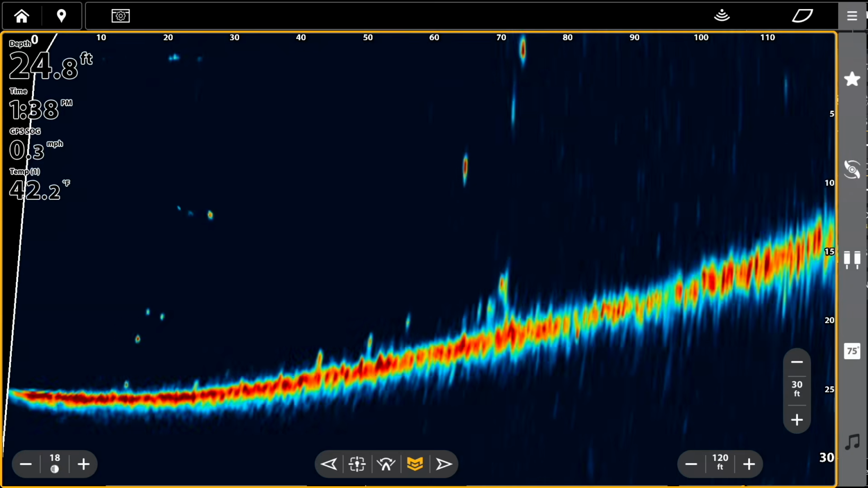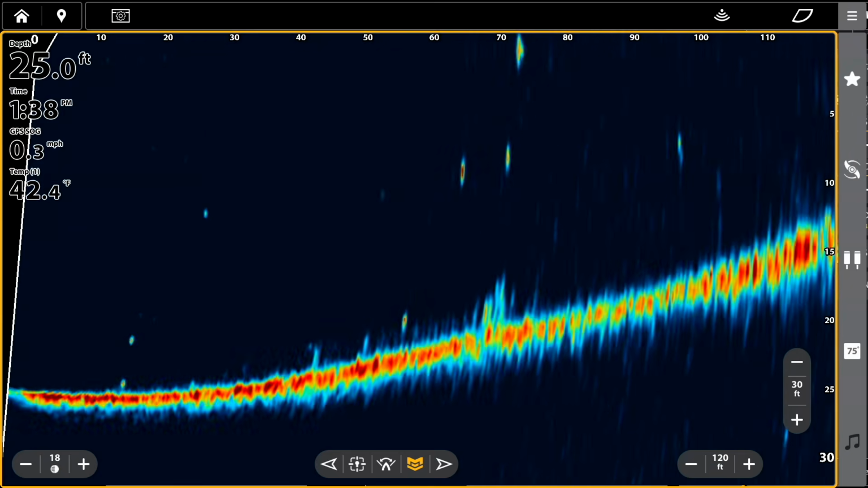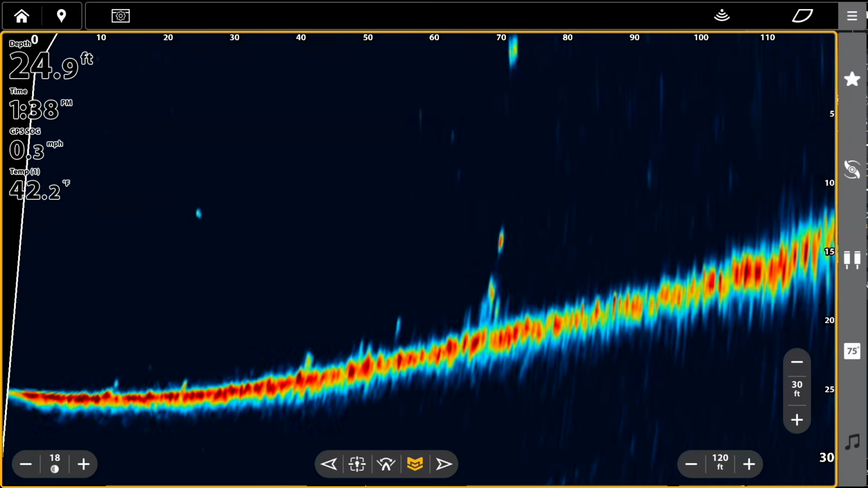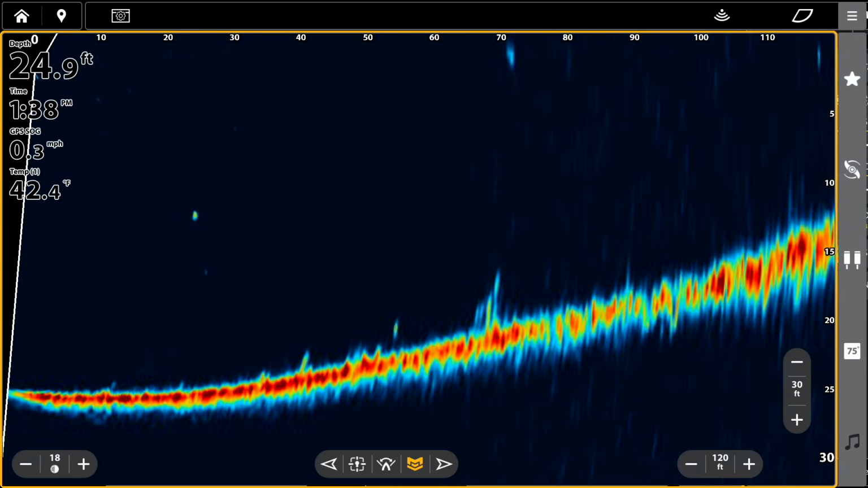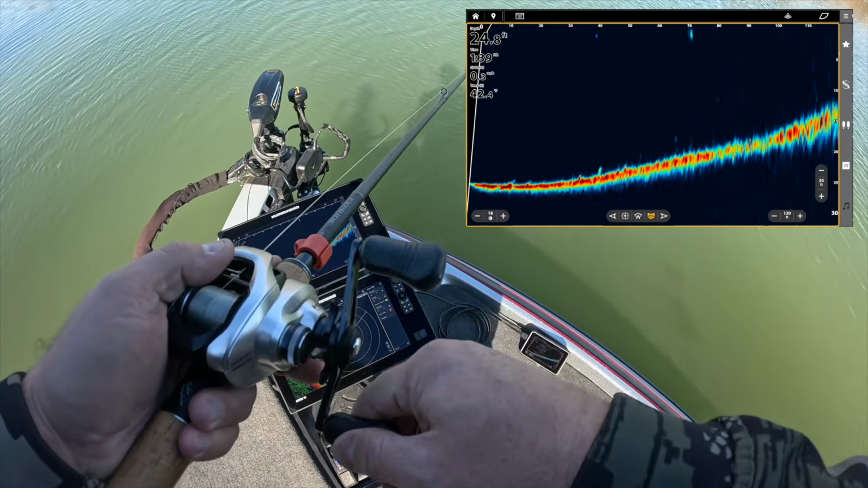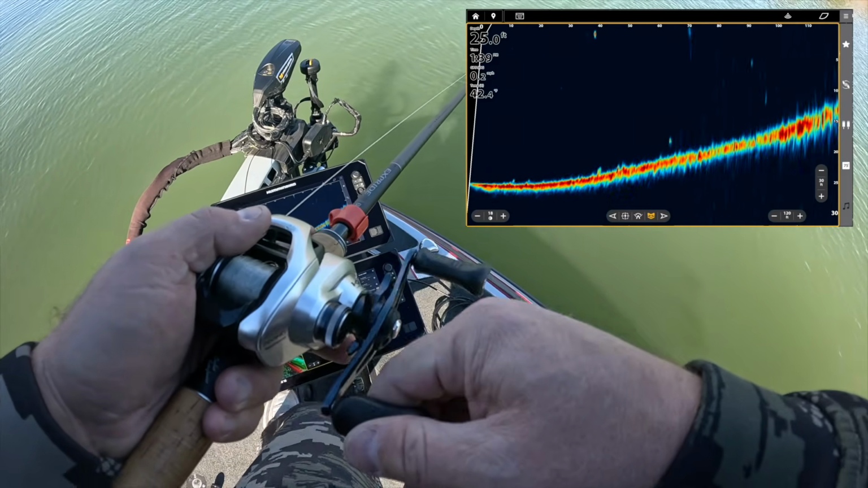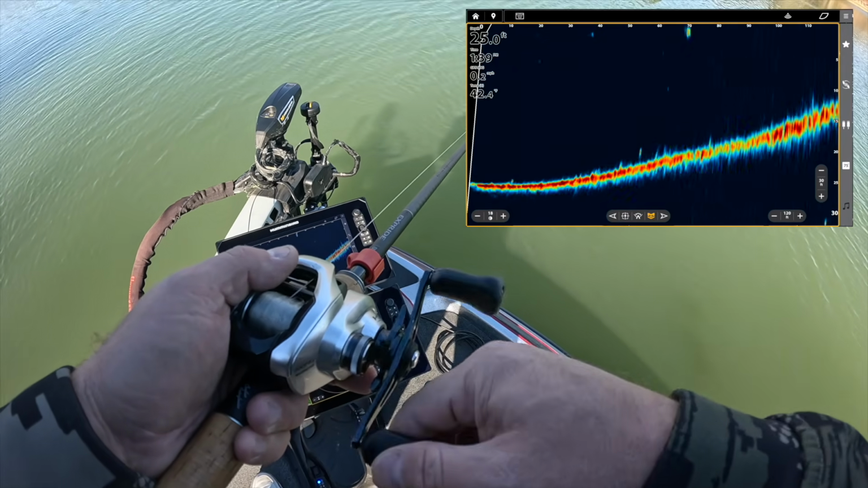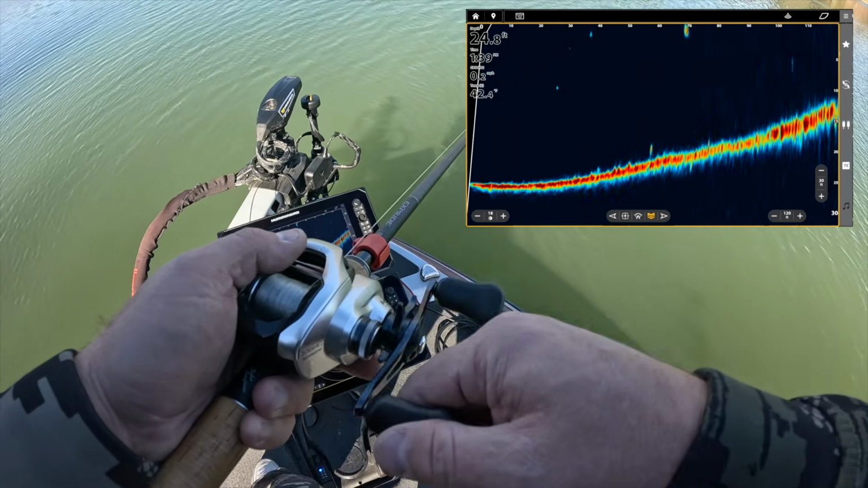Way to go. Throw right on their heads. Don't recommend that. But this thing go down the bottom. Pop, pop. Scared them. There's my rig. You can see one following me behind. Just behind.